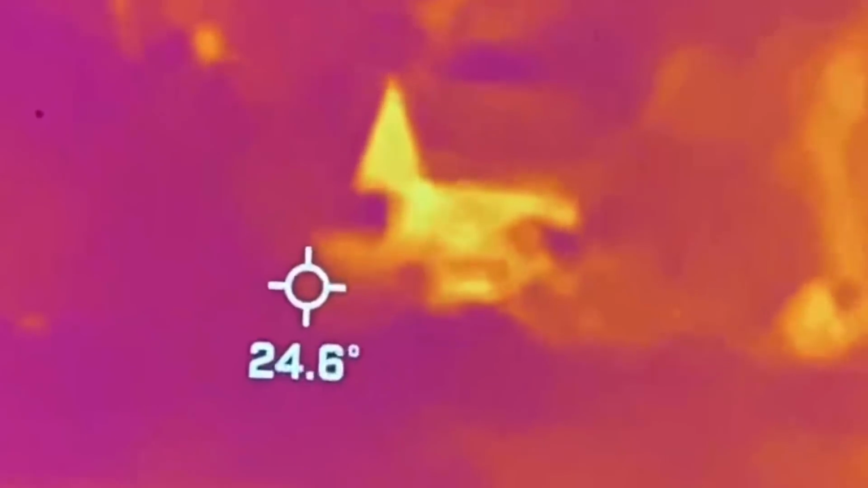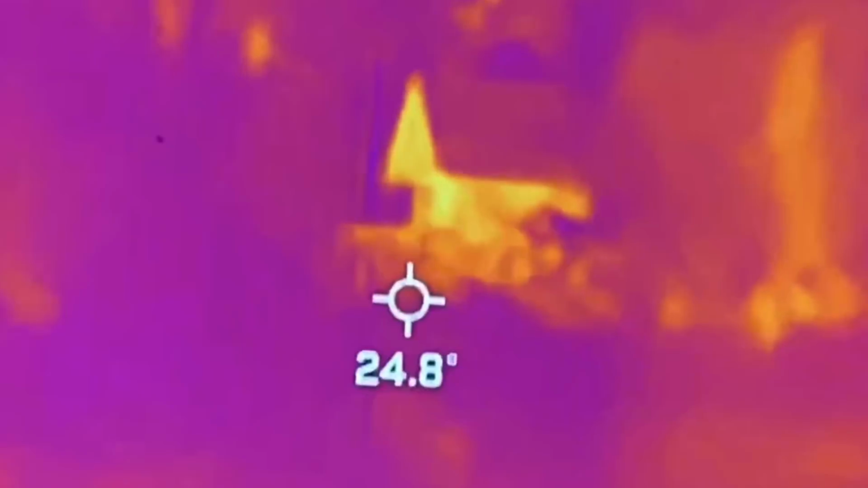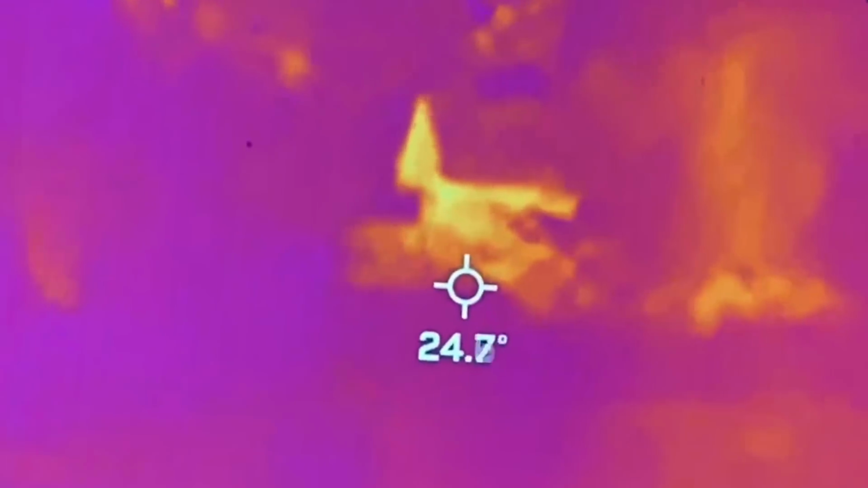The reason the house looks so hot is that the default setting on a thermal camera is auto range. So it automatically takes the warmest pixel in the shot and the coldest pixel, and sets the color range for that temperature range.